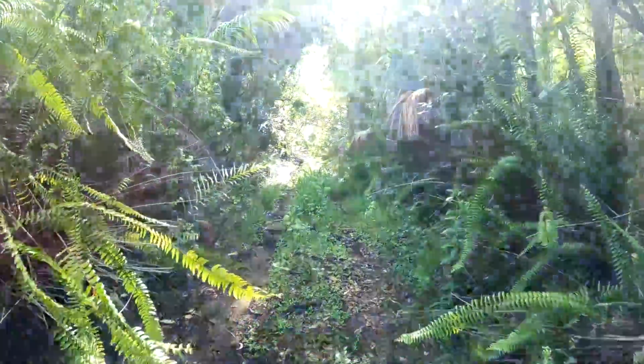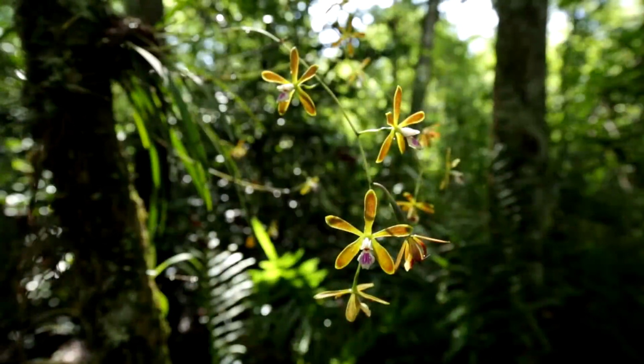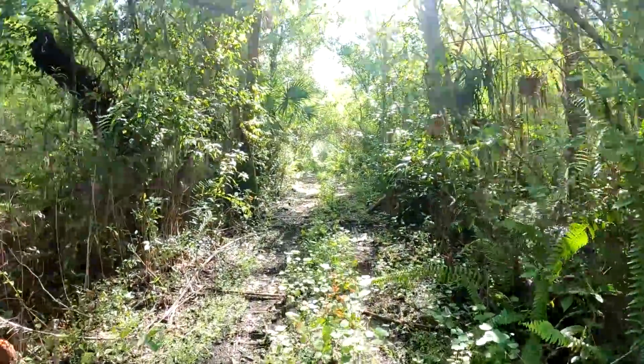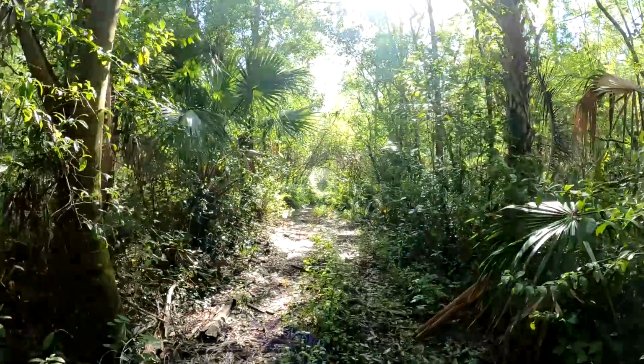I found a really nice butterfly orchid with about 18 flowers on it. While I was videoing a ghost orchid bud, I had a mama deer and 2 young deer walk in on me.